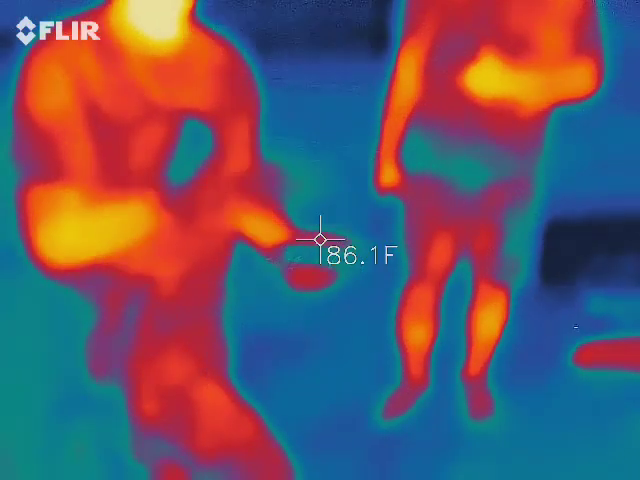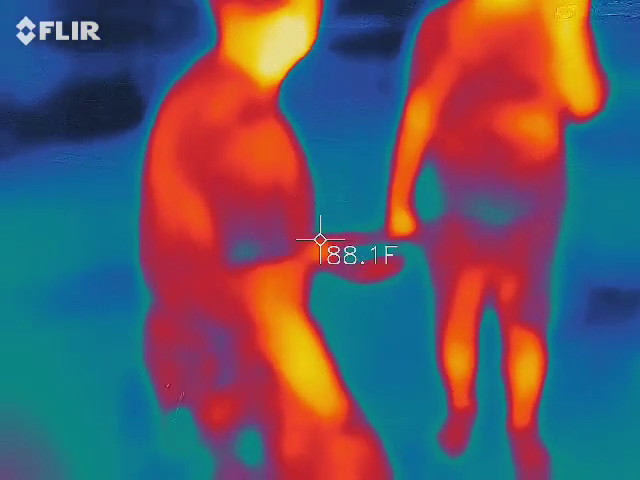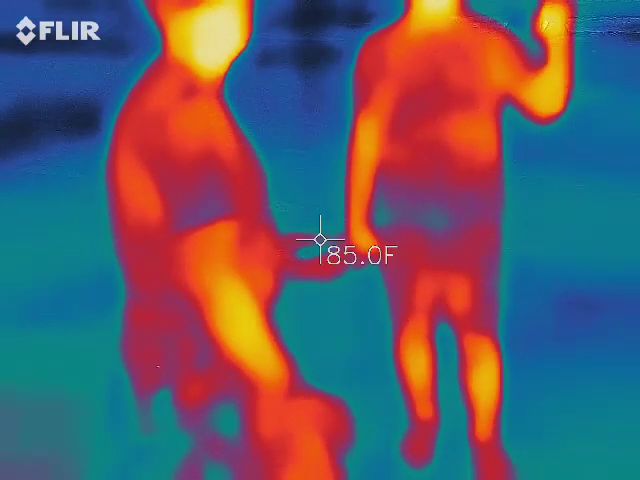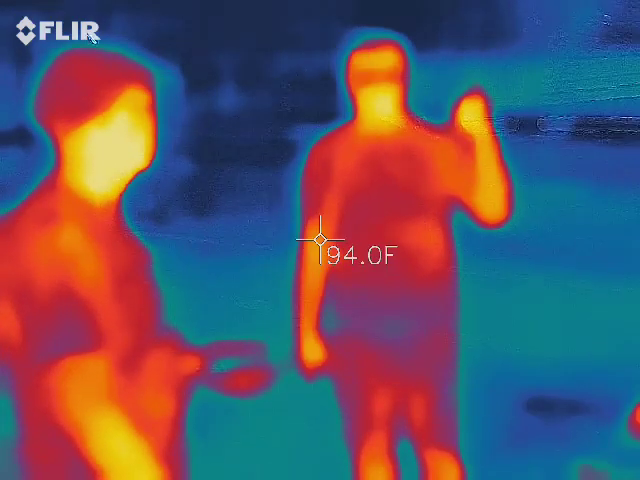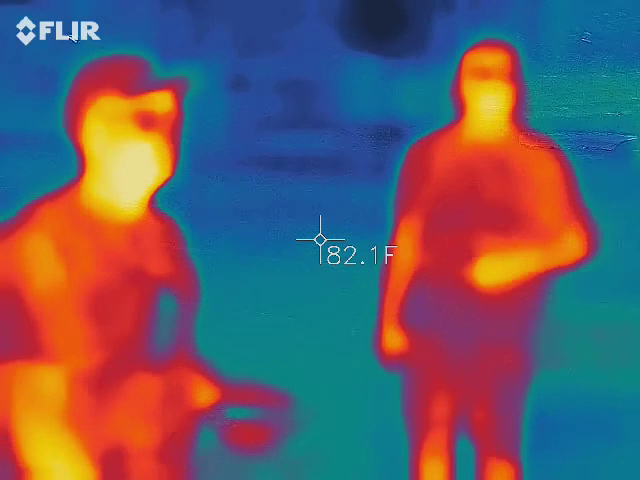Any other questions, comments, concerns? Can you remind me of the humidity and what I'm supposed to look for? Humidity is at the top. We don't care about humidity. You're looking at the bottom number, 72. Temperature only. I'm the temperature guy. I got the temperature tools.